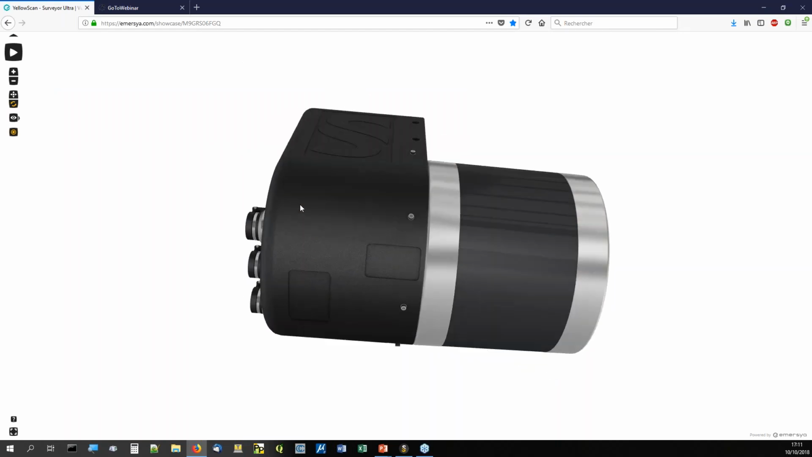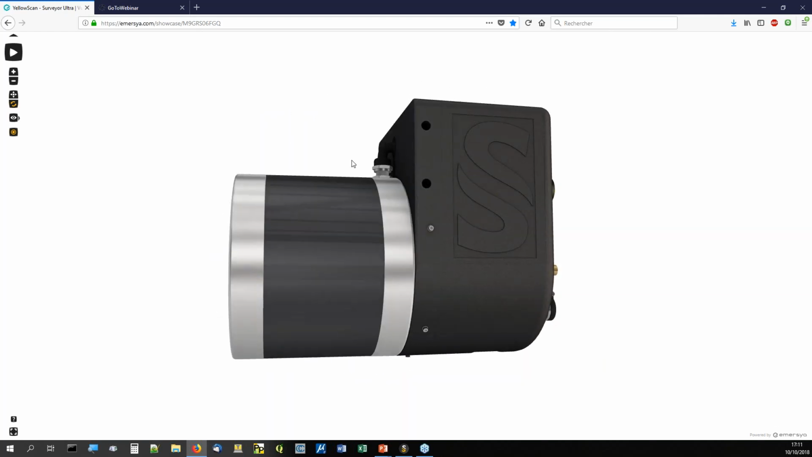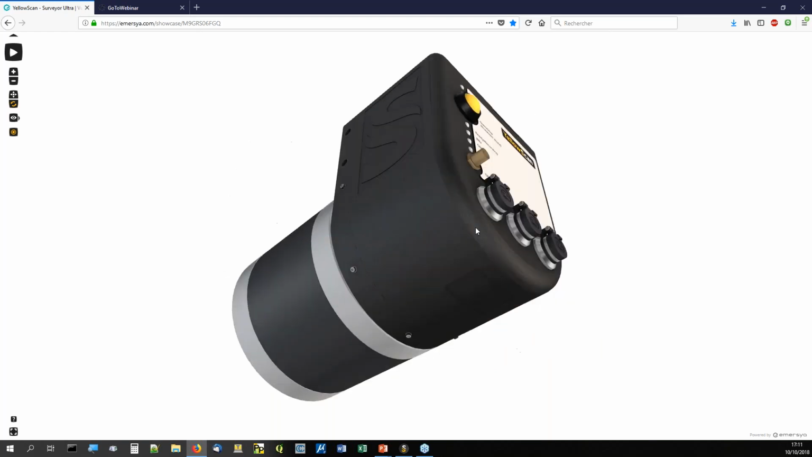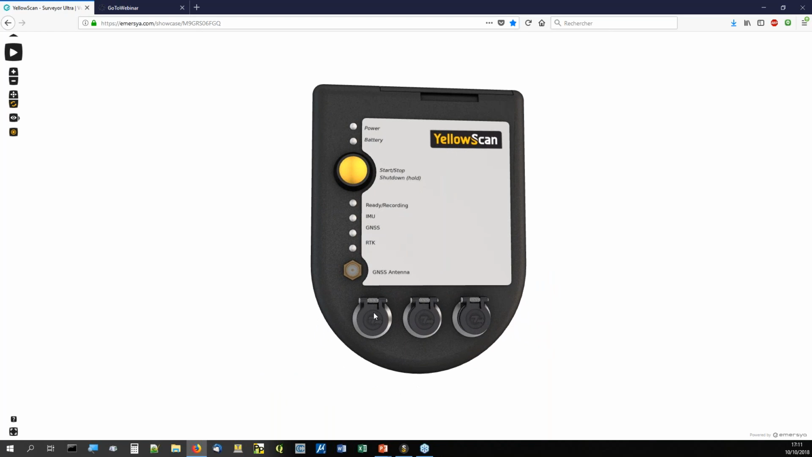Okay. Here is the Surveyor Ultra. Here we can recognize the scanner. Here on top we have the flap where you can have the battery or the memory stick with the data. Here we have some connectors, but the system runs independently.